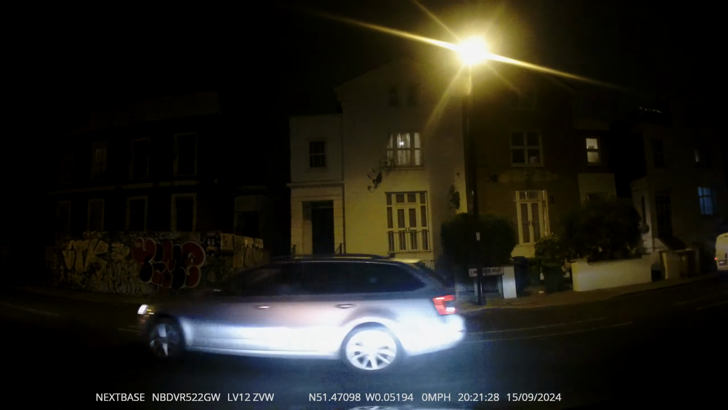But you need to be keeping your safety margins from parked vehicles, which is 1 metre or 3 feet from the kerb. So go through this space now and make progress. Now, as you can see, zebra crossing ahead. It's clear, but approaching slowly, just in case.